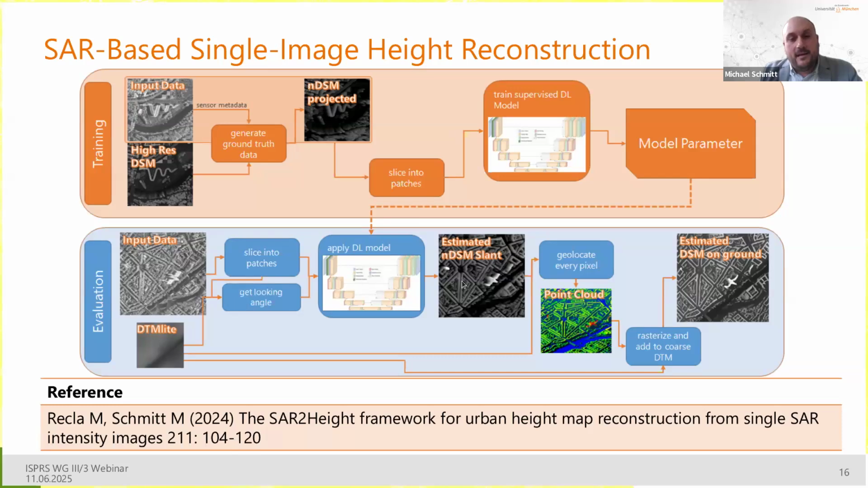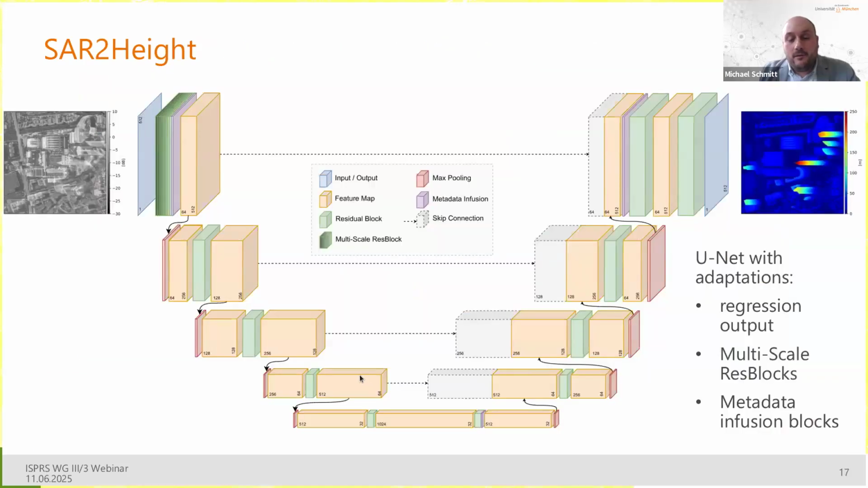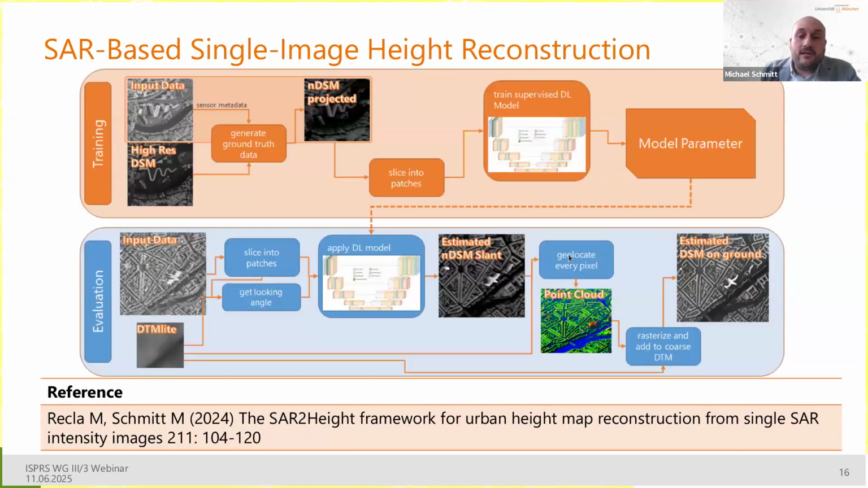You will get an estimated normalized digital surface model, so heights above ground in slant range geometry, and by adding this to a globally available digital terrain model, you can geolocate every pixel and receive a 3D point cloud. And this point cloud can then be rasterized and filtered, and then you get your final digital surface model on ground that you can store as GeoTIFF, for example, and use for other tasks.